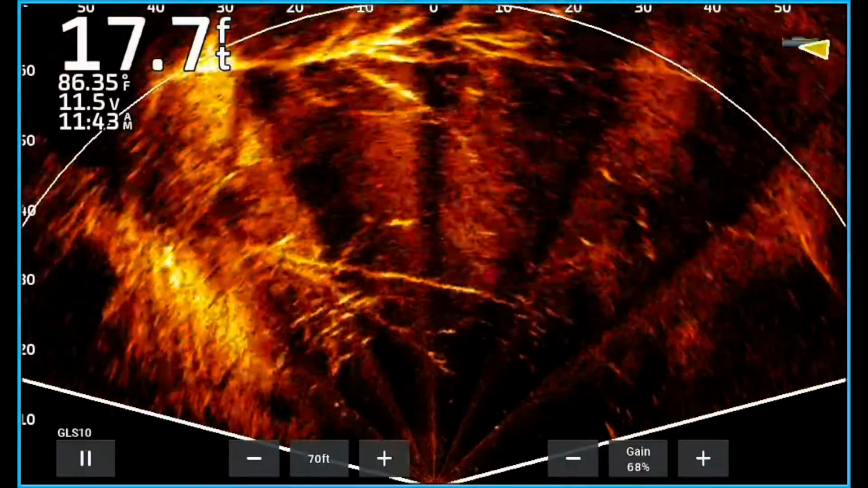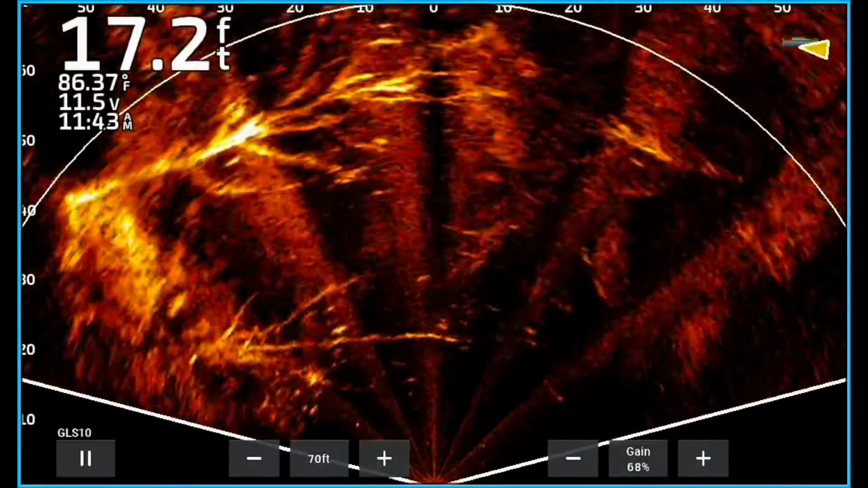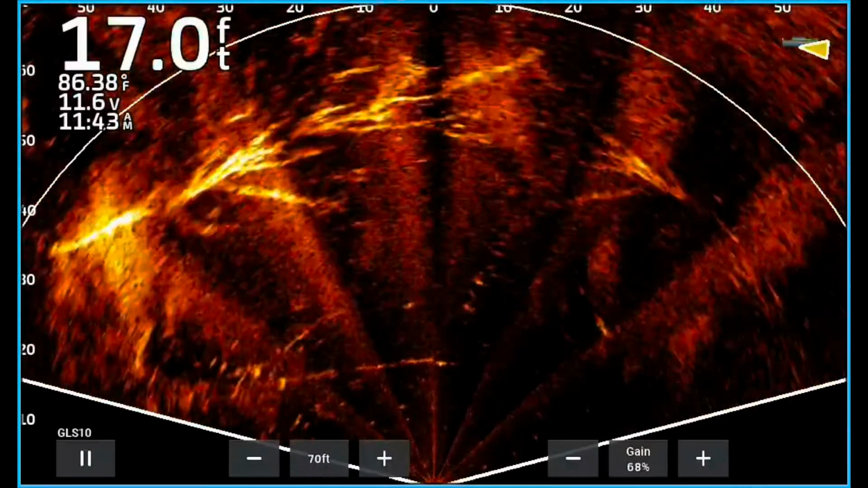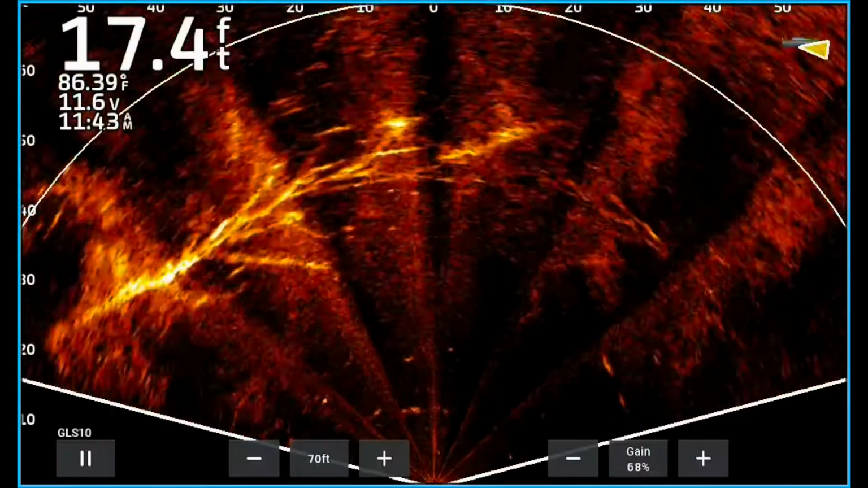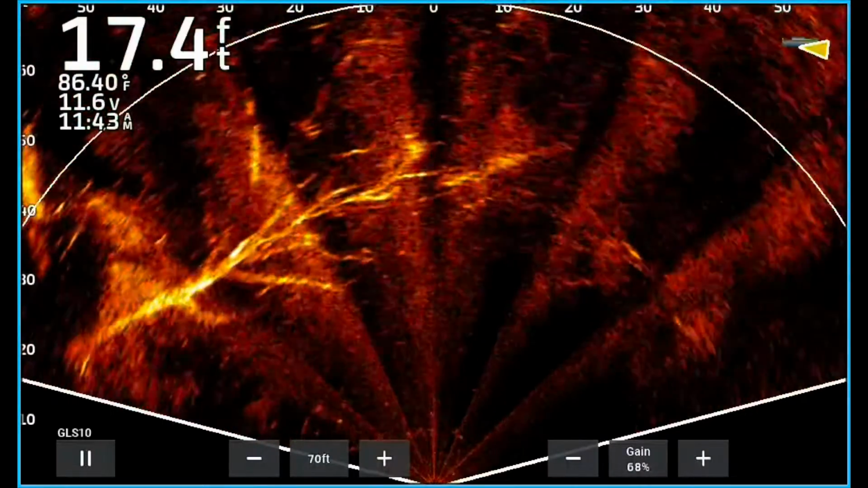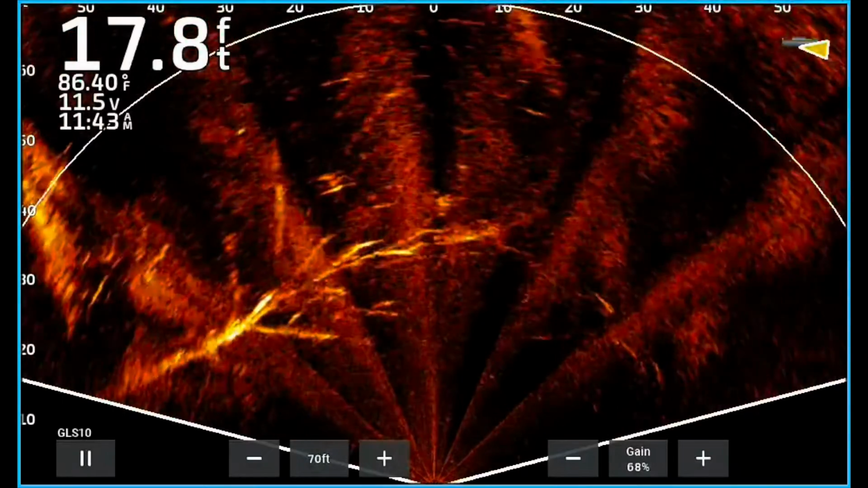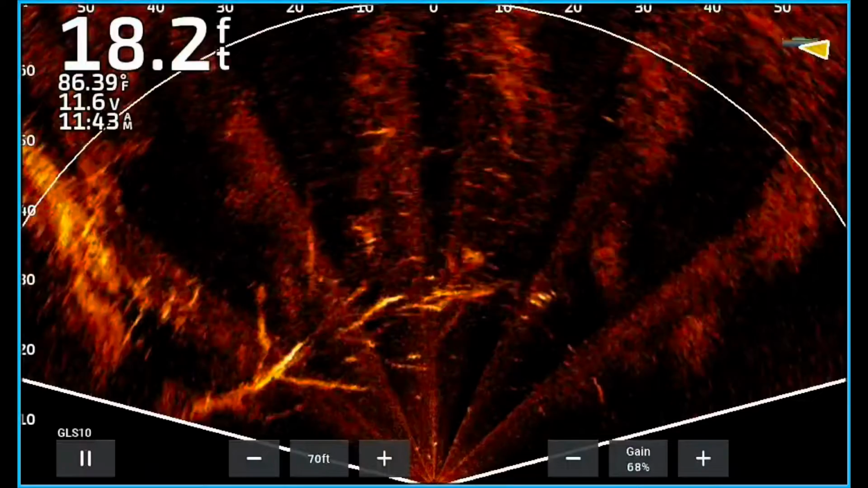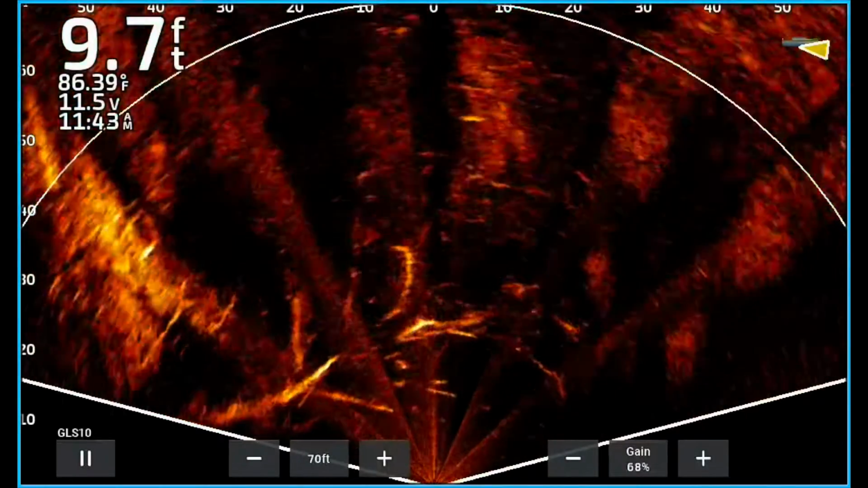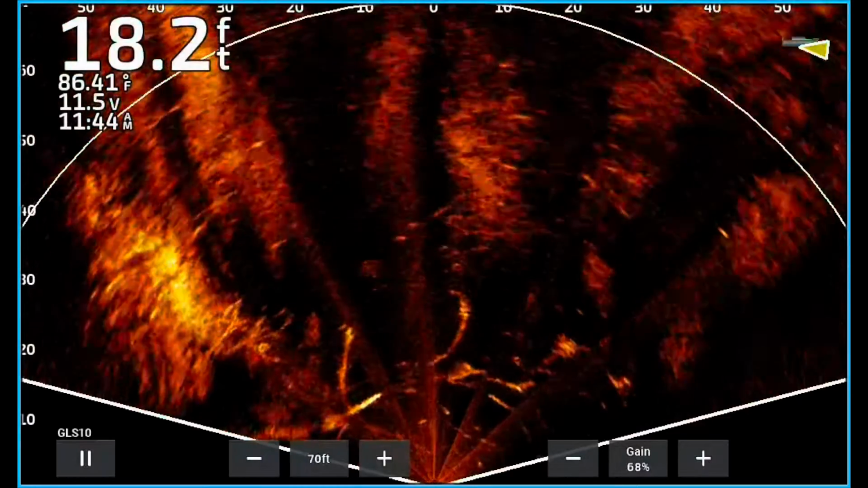Look at this tree coming up from the top. All the branches are very visible. Still working on getting my settings dialed in here, and I think it'll get a little bit better as I'm going. But we're in 20 foot of water here, and I'm picking up this tree. Beautiful, beautiful target separation. Lots of good stuff is going to happen from this. I can see things that I have never used perspective mode for.